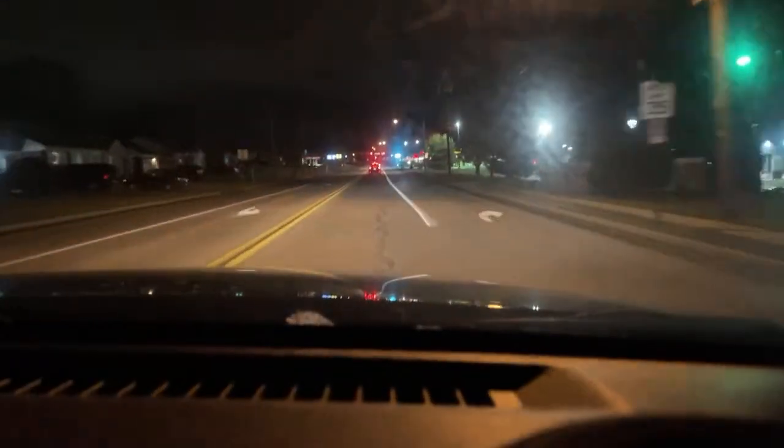This is Tim's windshield. It's very rental car-ish. Whenever I get a rental car, windshields kind of look like this.